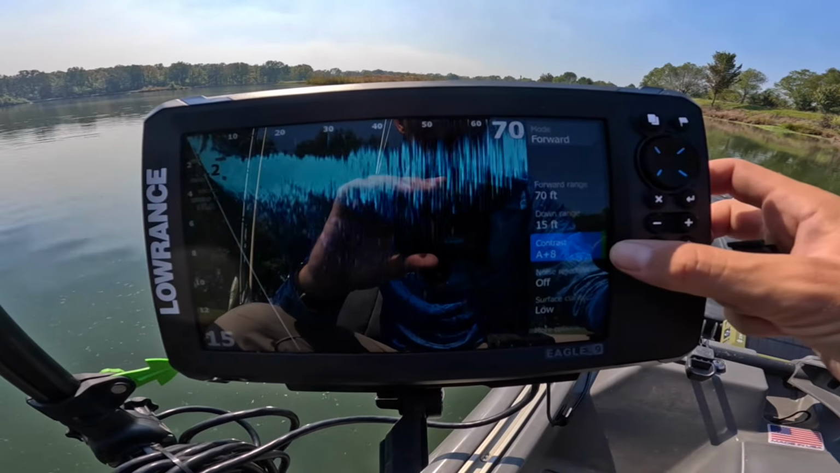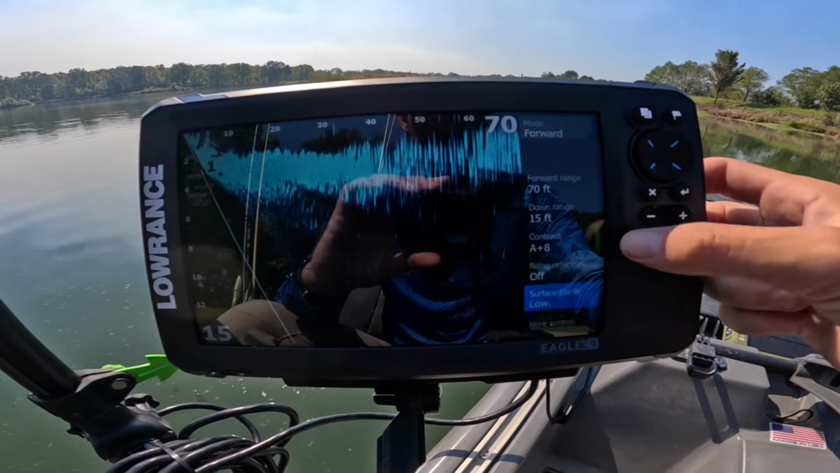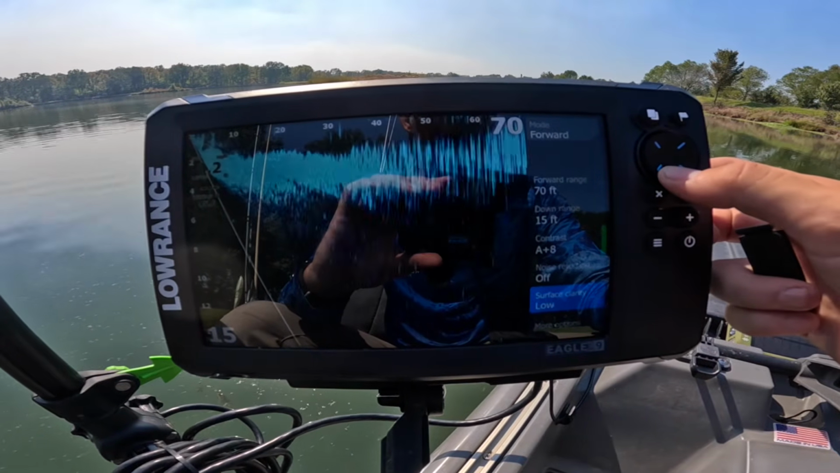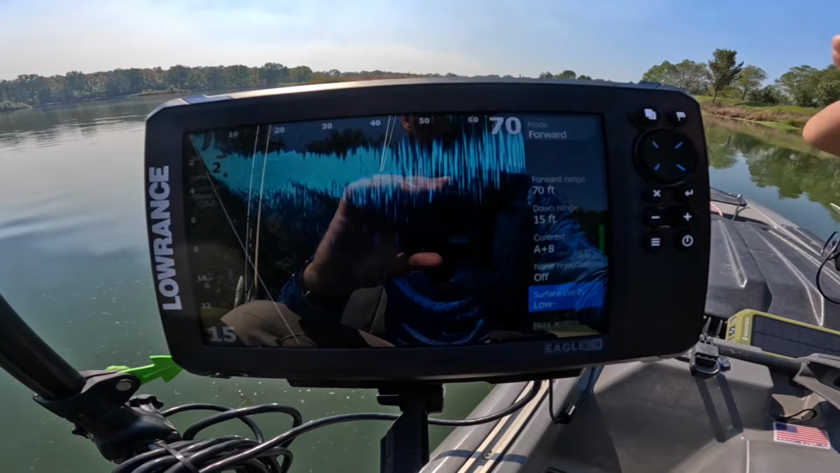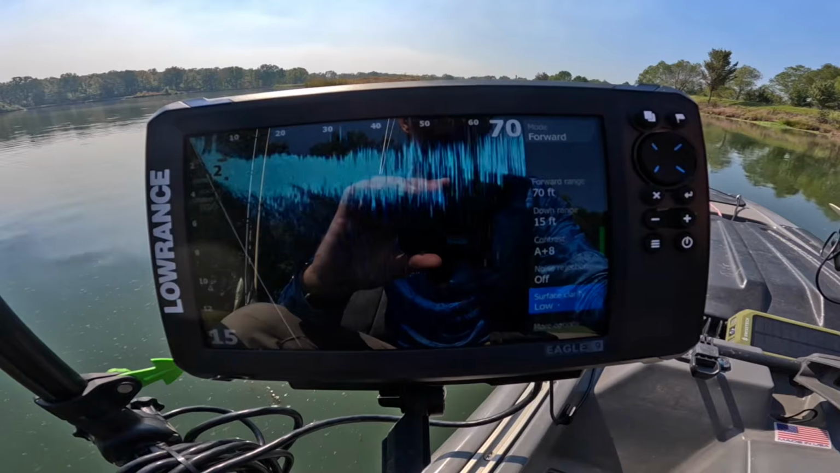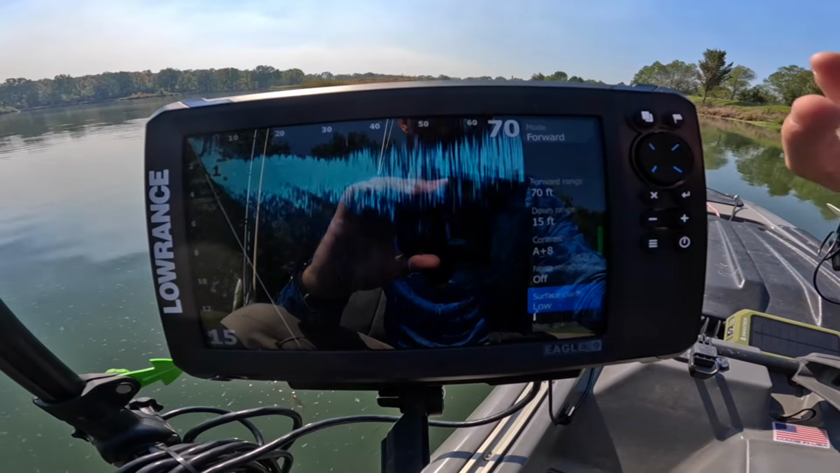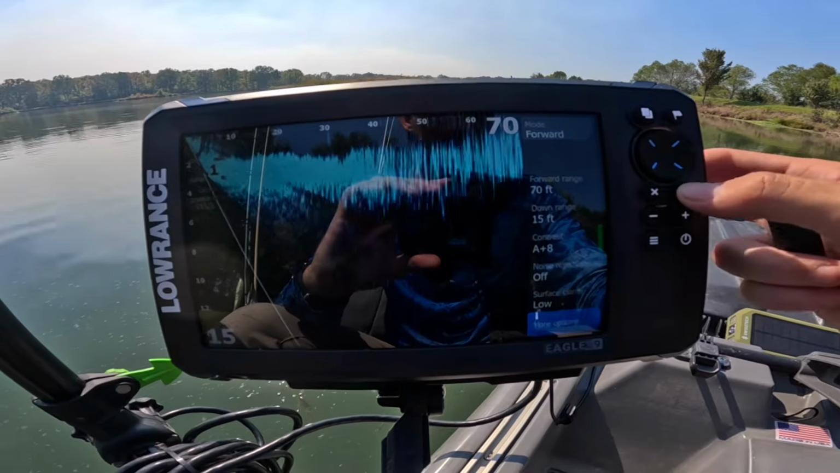I keep my contrast at A+8. I have noise rejection off and surface clarity on low. This gives me a really hot view in shallow water. You want it running hot so you can see those really bright shines and stuff like that, looking for those fish that are hugging the bottom around grass and stuff like that.